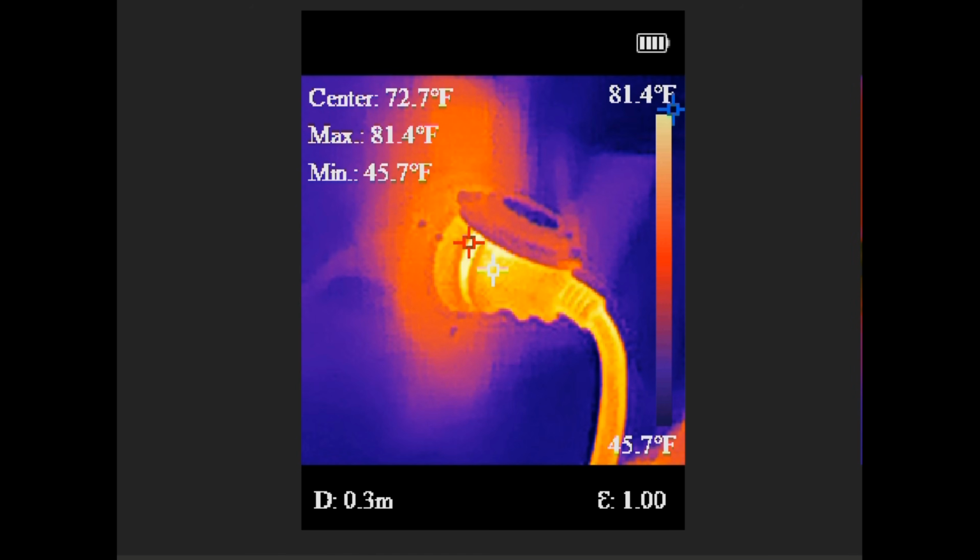This is the power cord on the back of the rig. Now it looks really scary because this is in that kind of iron mode, but the max temperature is 81. But we are running heaters in here right now. It's winter, so it's probably drawing a good consistent maybe 15 or 20 amps all the time, so it's running a bit warm. But this kind of shows you a use case for these things. You can quickly take a measurement and quickly see where wiring may be overheating. Like if this was really hot, then I would know I better check into that connection.